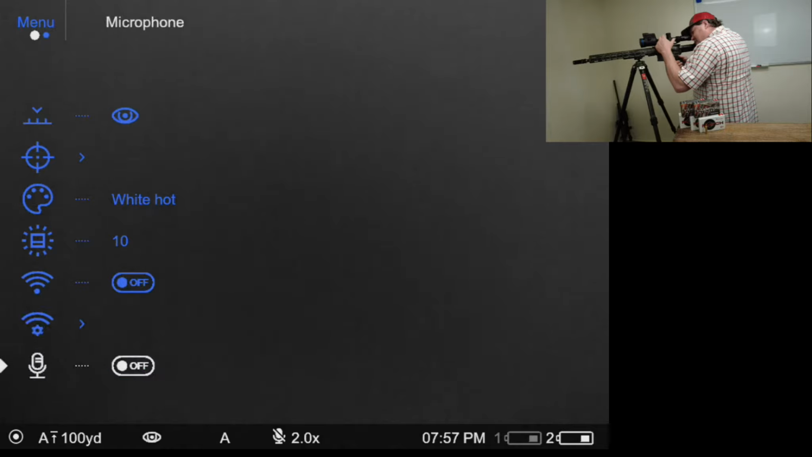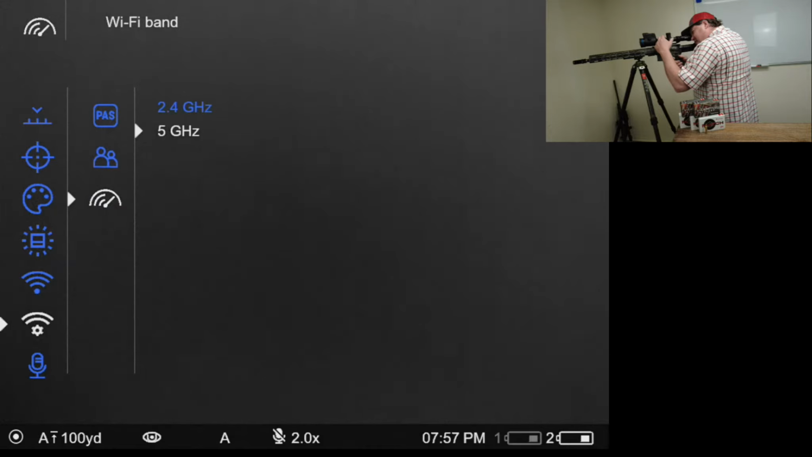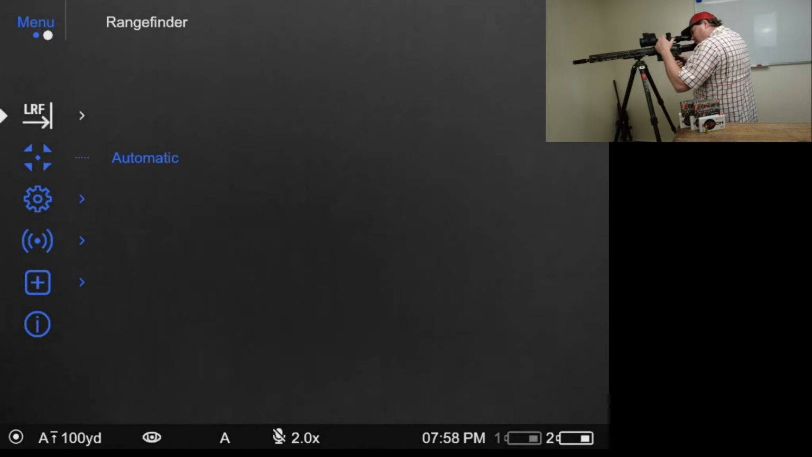In the Wi-Fi subsection, you are going to see a new 5 gigahertz setting. You can switch it between 2.4 and 5 gigahertz. That's for the internal antenna on the scope. If you have a phone that's 5G capable, it's going to give you a much better data transfer rate. That in combination with the new StreamVision 2 application, the video on this thing is truly live at this point, which is really, really cool if you're aiding or coaching a kid, or you just want to see where your shot placements were going and the video records while somebody else is shooting.